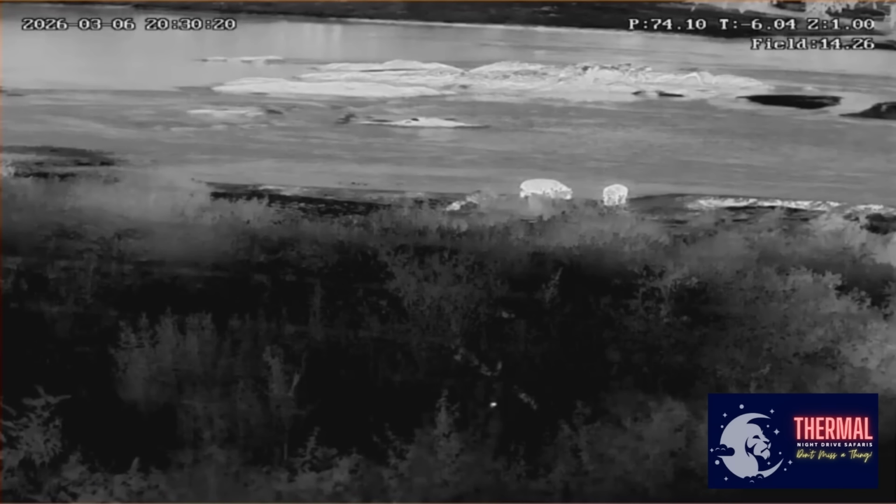Hippos here on our side of the river. So Roger will supply us with video footage as well that you can put in on our video. Yeah.